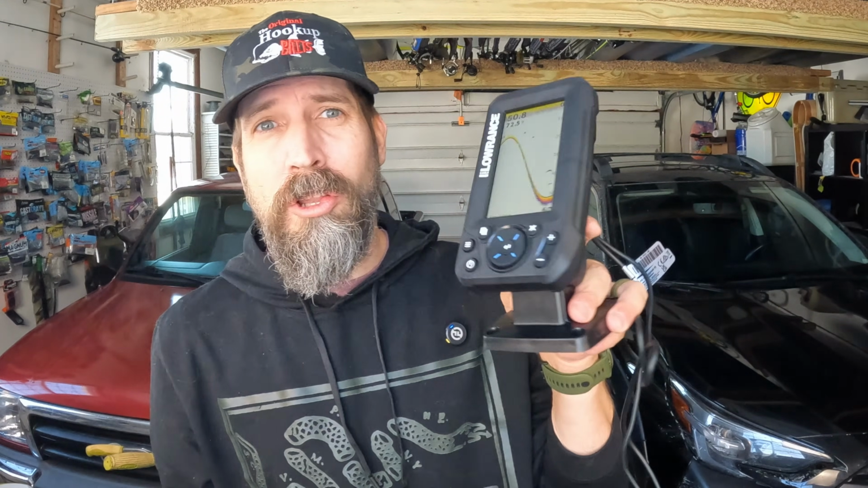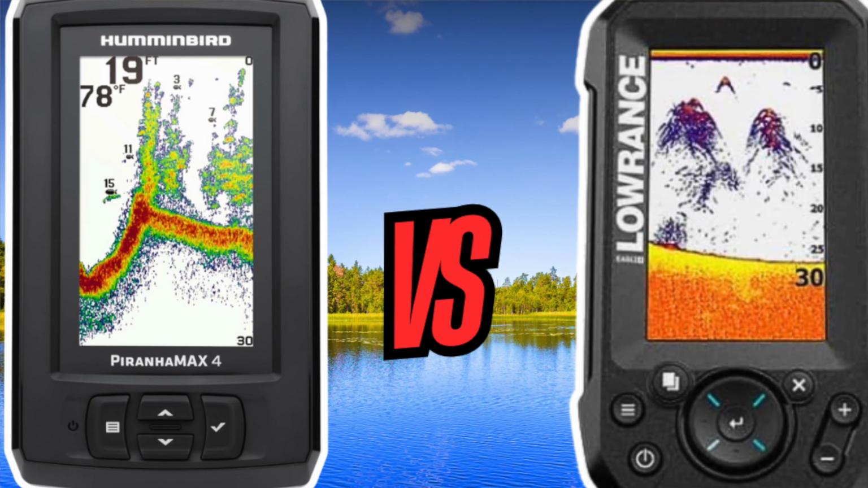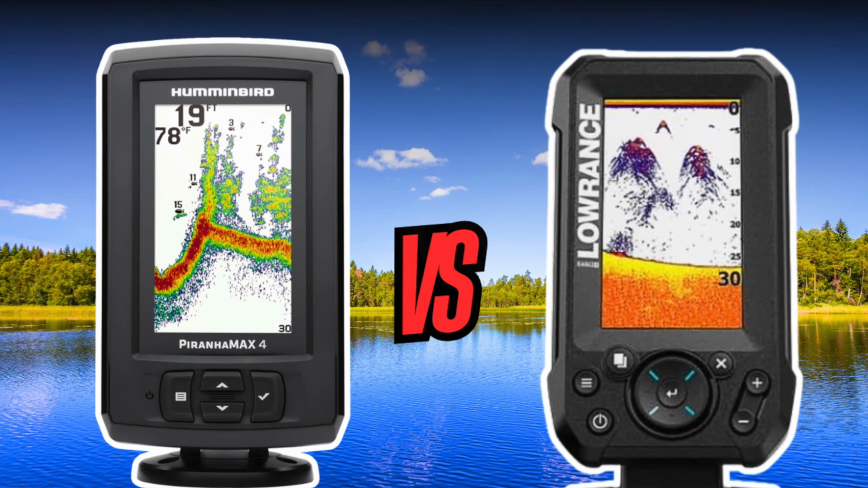If you're stuck between the Humminbird PiranhaMAX 4 and the Lowrance Eagle 4X and you're like, hey, what's the real difference between the two? I got good news for you. I'm going to walk you through all the features, how they compare with one another, so you can make an excellent buying choice. Let's hop in.